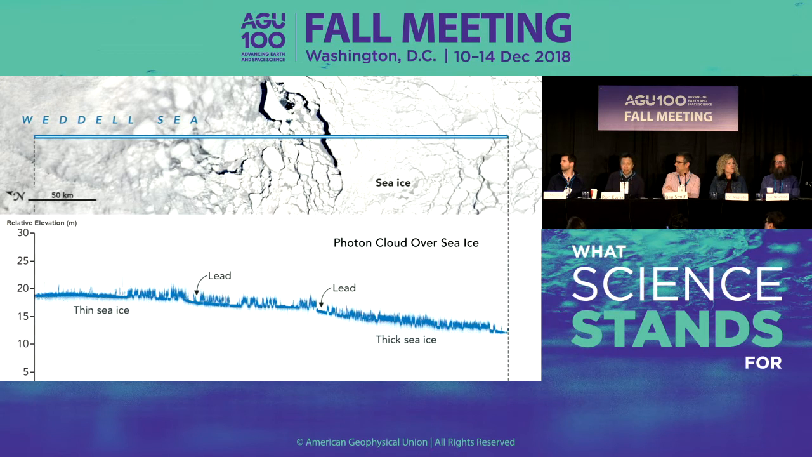Each of these photons is time tagged, and so the range is calculated and height is calculated for every one of those photons. And this ice cover is at 25 meters, and it's levitated because it's not referenced to the sea surface. It's just the reference surface that we picked for the calculation. And so you can see the density of the photons around the surface.